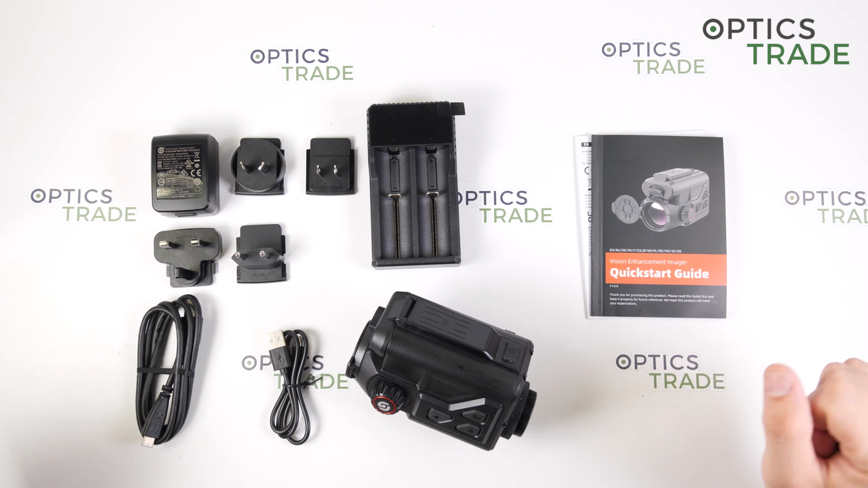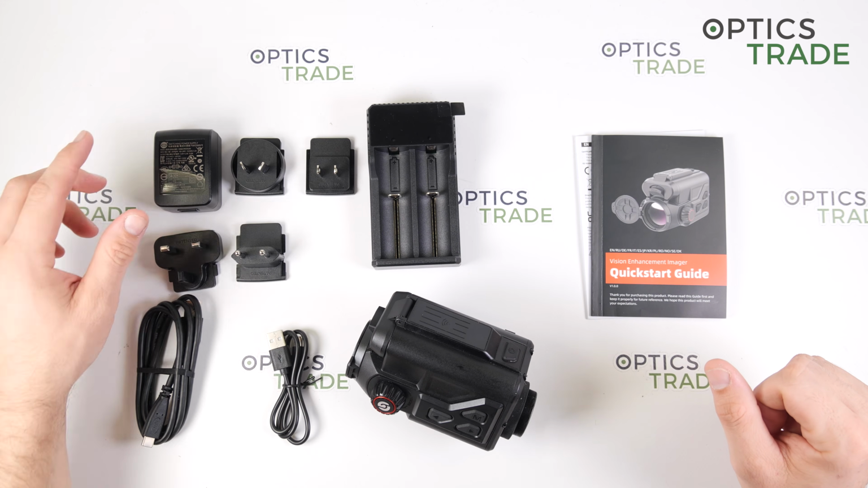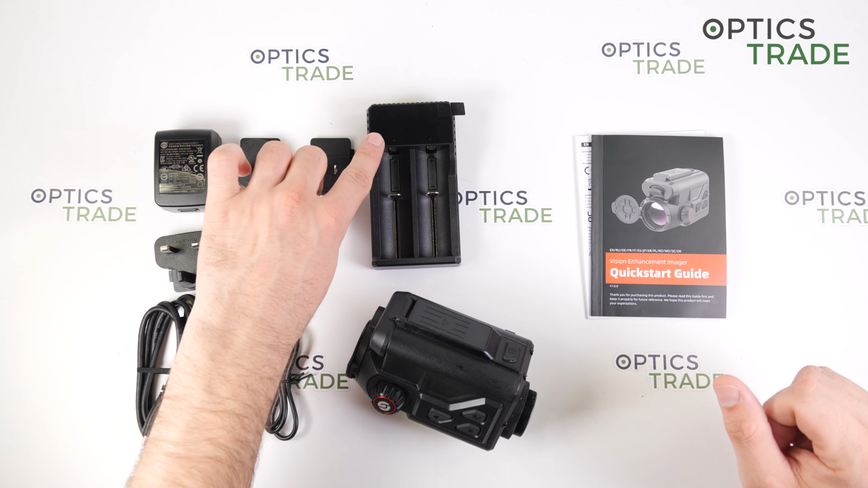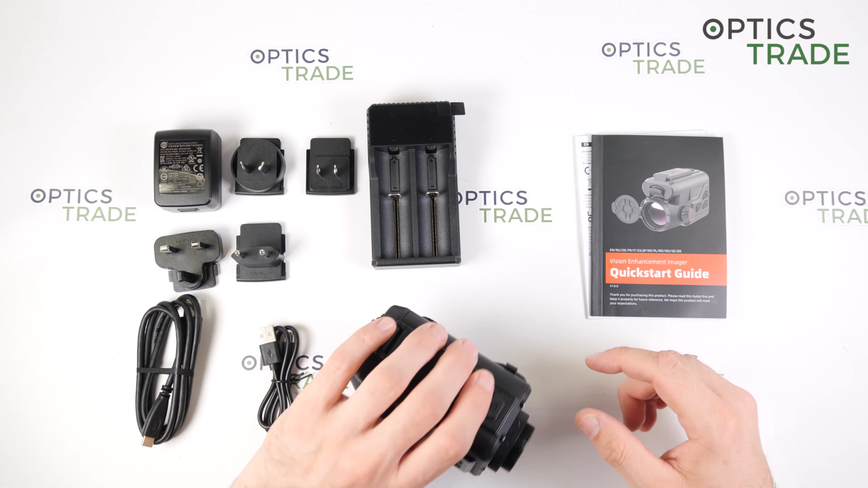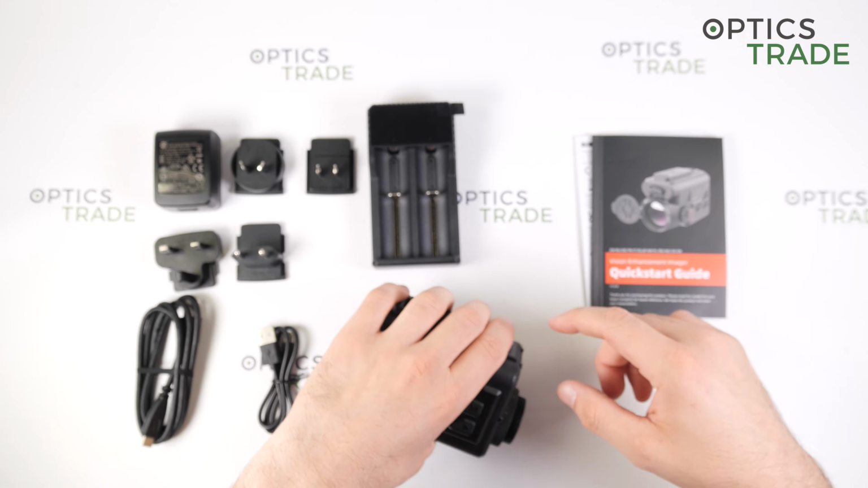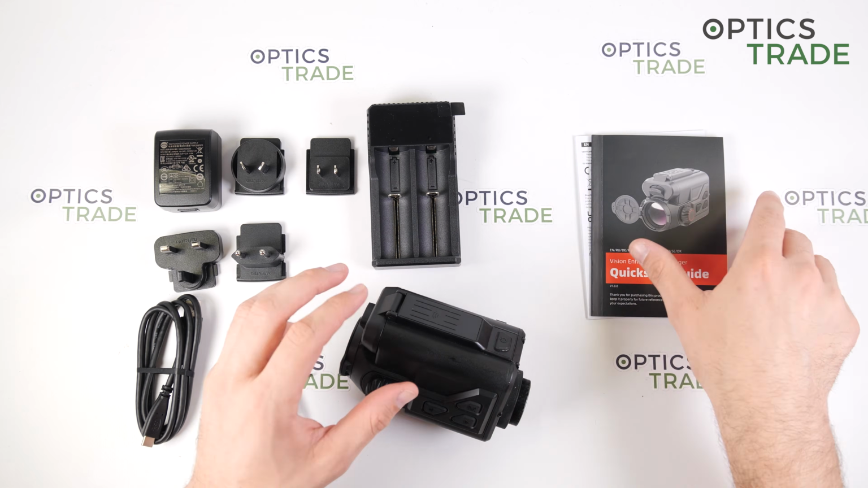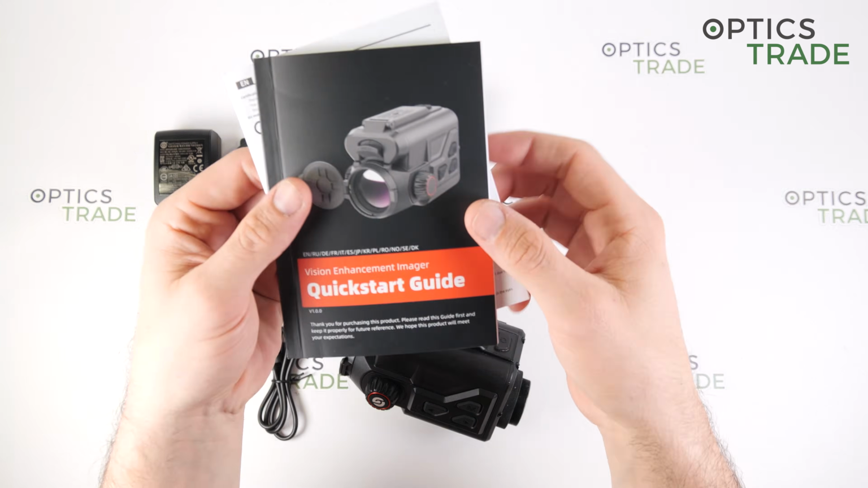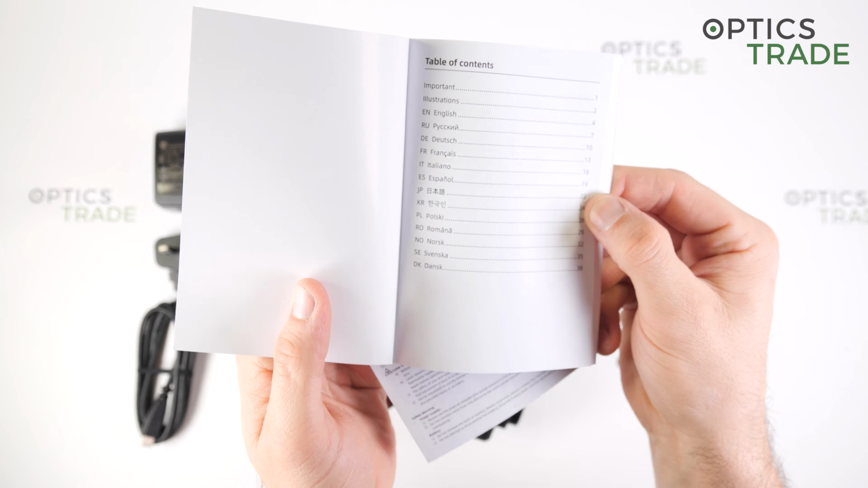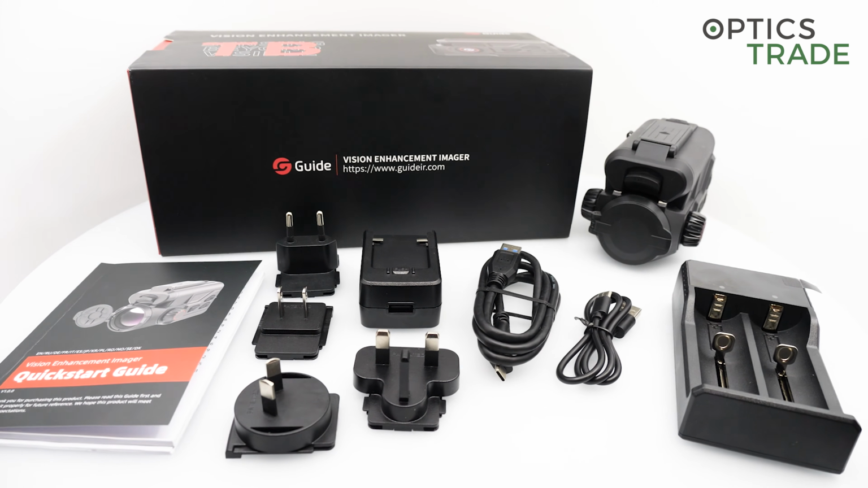Okay, now for the box, what everything is included. As I said, the power supply with additional plugs, two cables for the charger, and a cable for the plug inside the device, then the device itself, and a quick start guide in different languages, and also some certification information and safety warnings and so on.